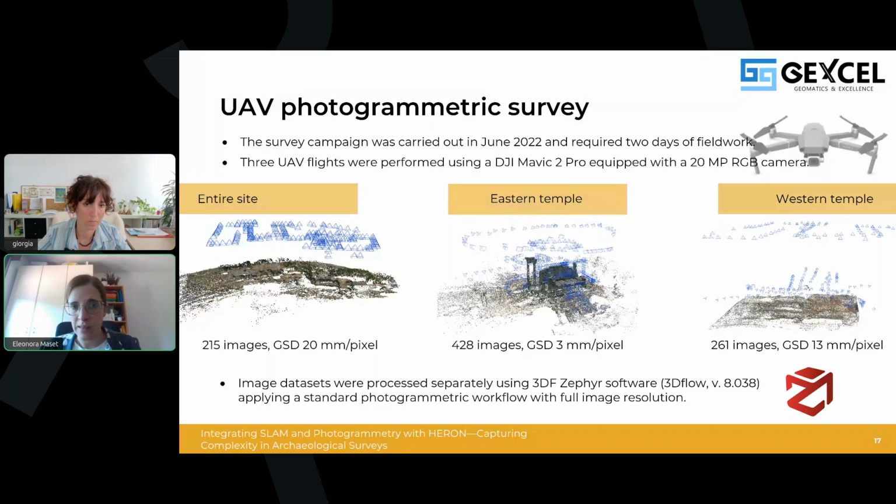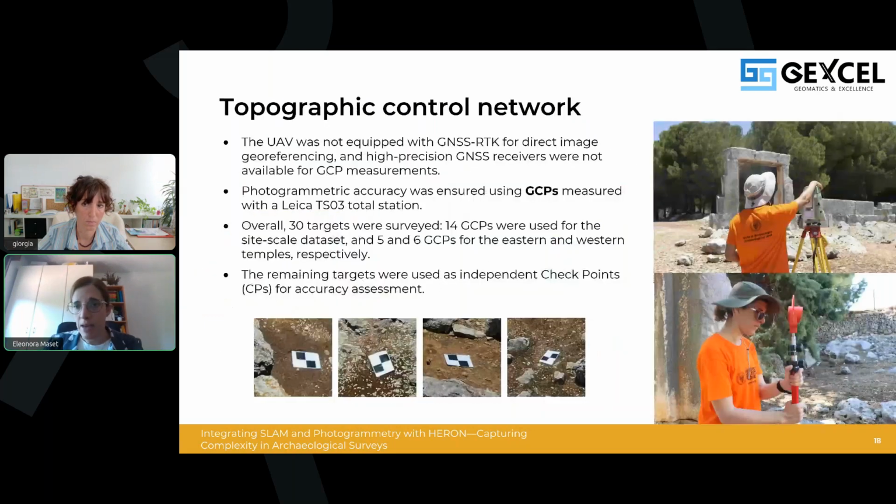The 3 photogrammetric datasets were processed separately, using also in this case 3DF Zephyr software, and applying the same standard photogrammetry workflow with dense image matching and mesh reconstruction performed at full image resolution. Given the dimension of the site, photogrammetry needed to be properly constrained to avoid deformation in the final model. In our case, the UAV was not equipped with GNSS RTK for direct image referencing, and high-precision GNSS receivers were not available for ground control point measurement.